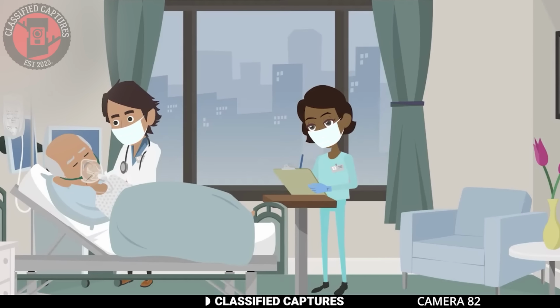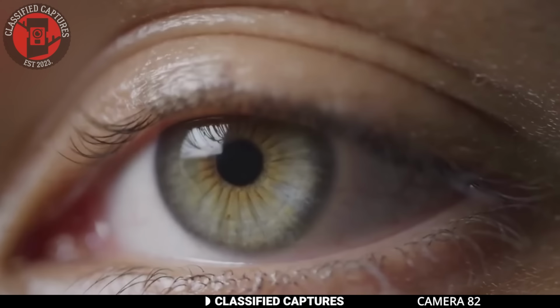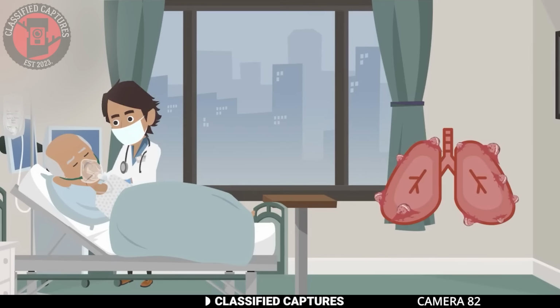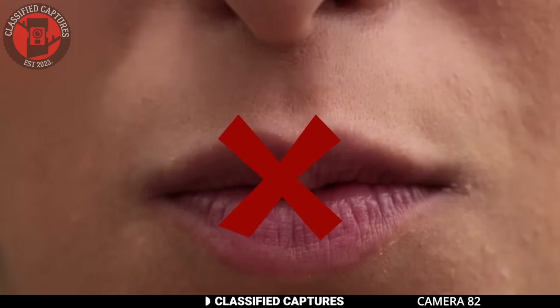Have you ever heard of locked-in syndrome? It's a neurological condition that's even worse than a coma in some ways. Imagine being completely awake and aware, but unable to move or speak. Your mind is fully functional, but your body is trapped, unable to respond.